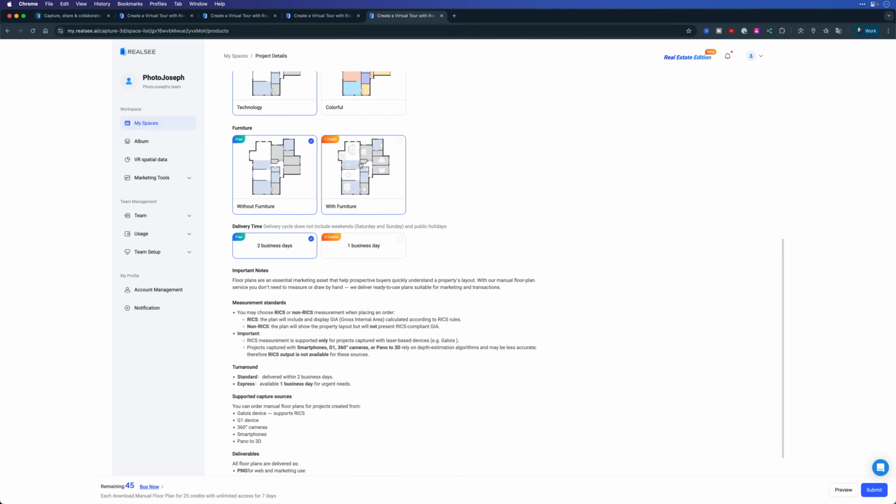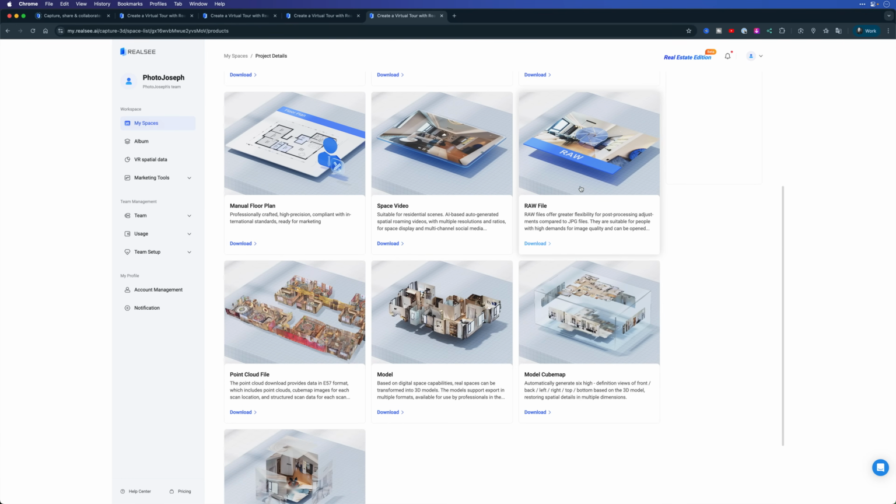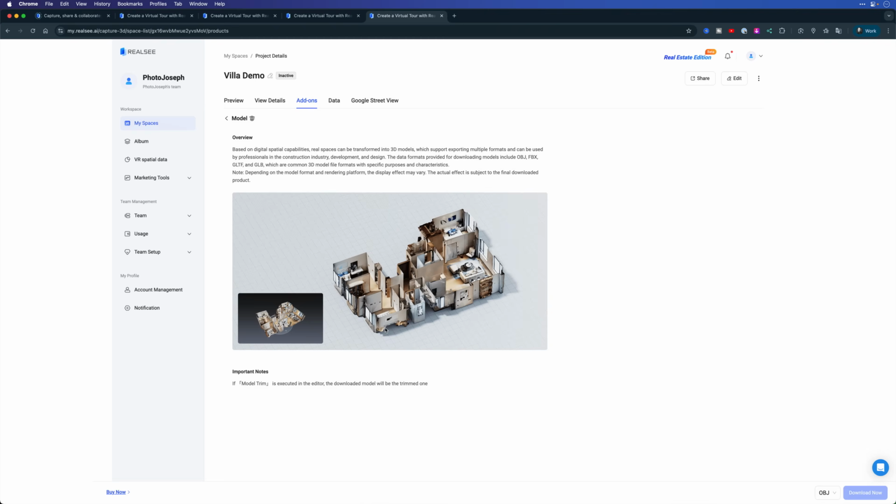You can even have it with furniture installed, and you can rush it to get it in just one business day. You can download a video tour of your property, the raw photo files, point cloud files, 3D models, cube maps, and more. Many of these downloads are free, some of them cost credits, and of course the price is always listed at the bottom of the screen. For example, this model will cost 5 credits to download.